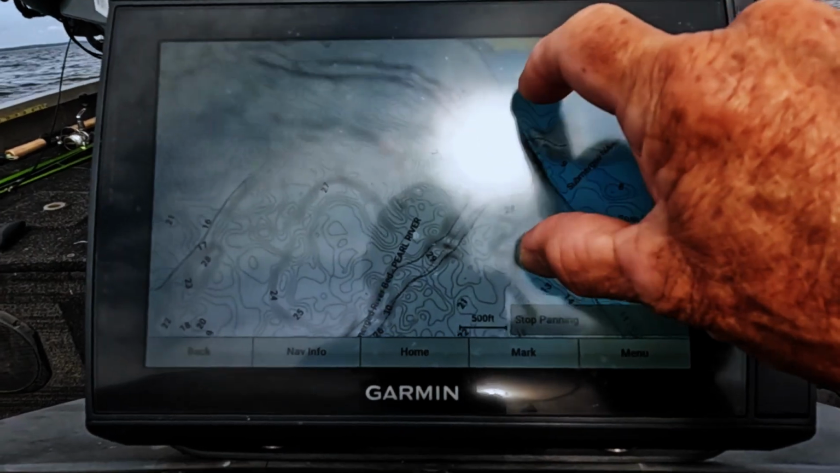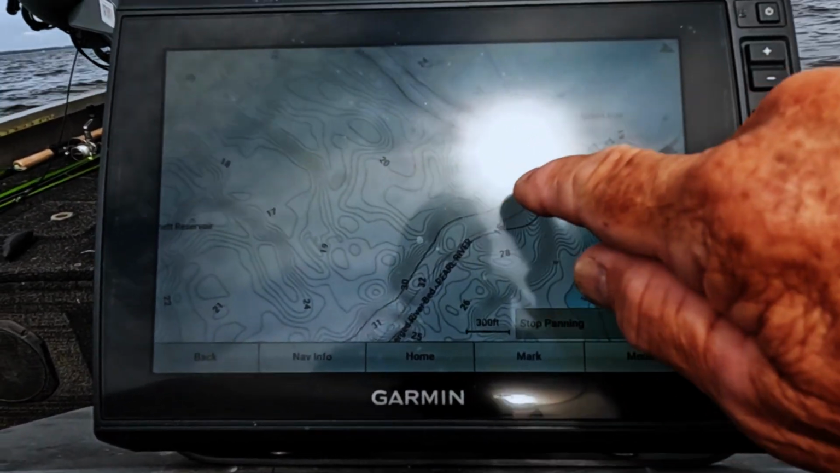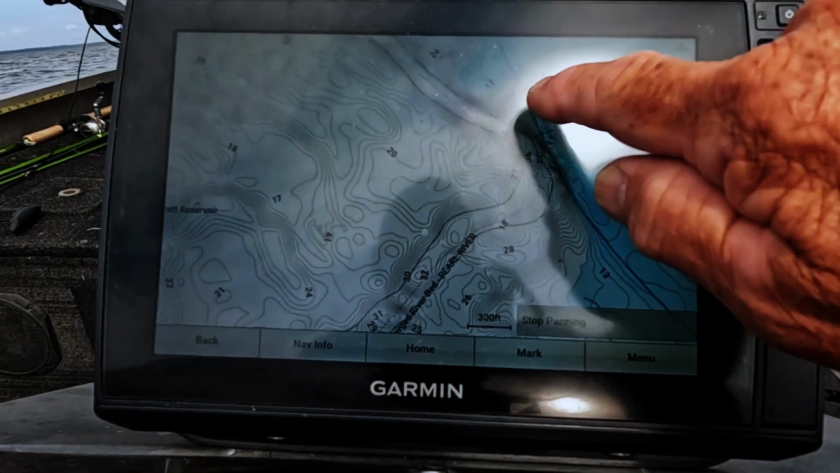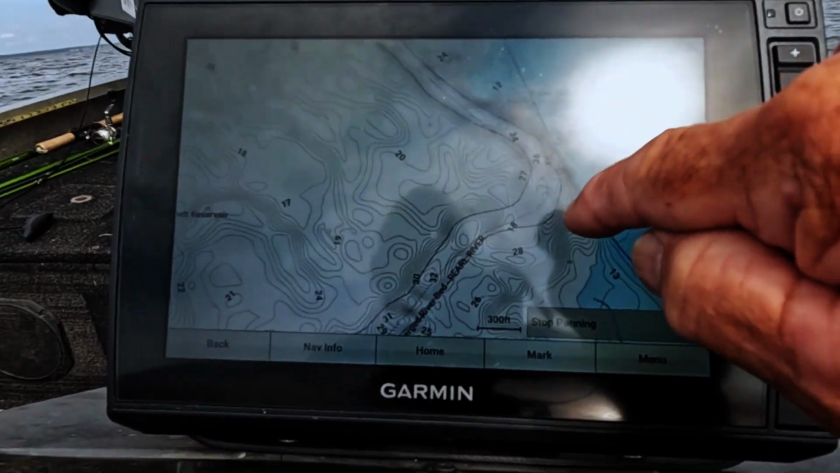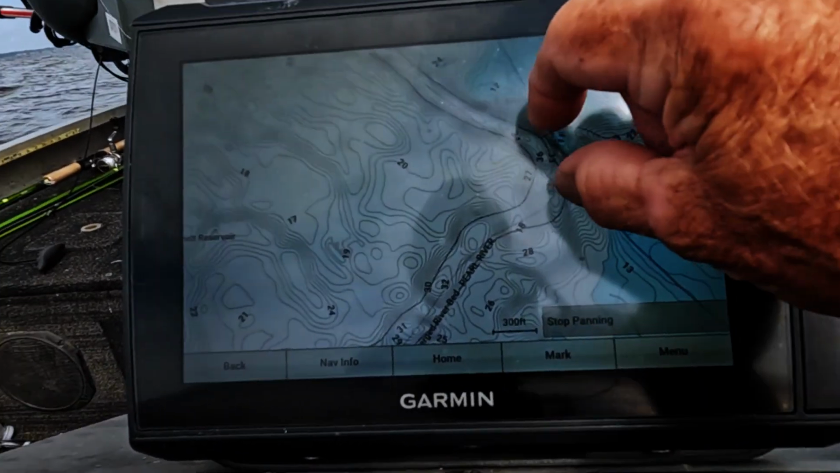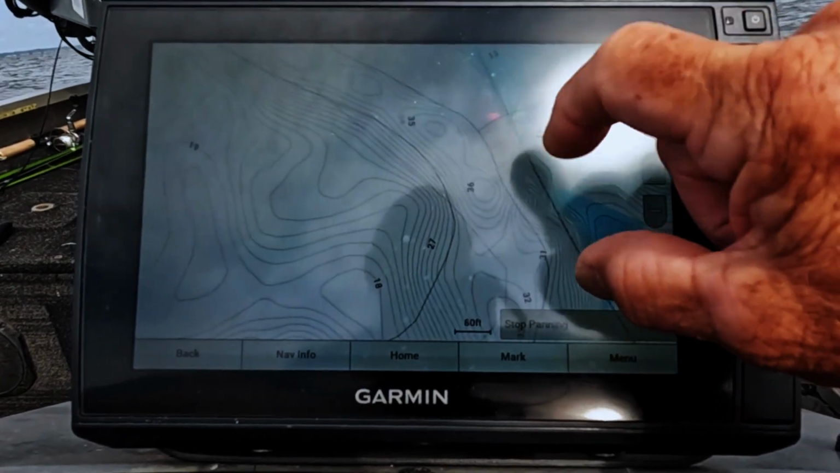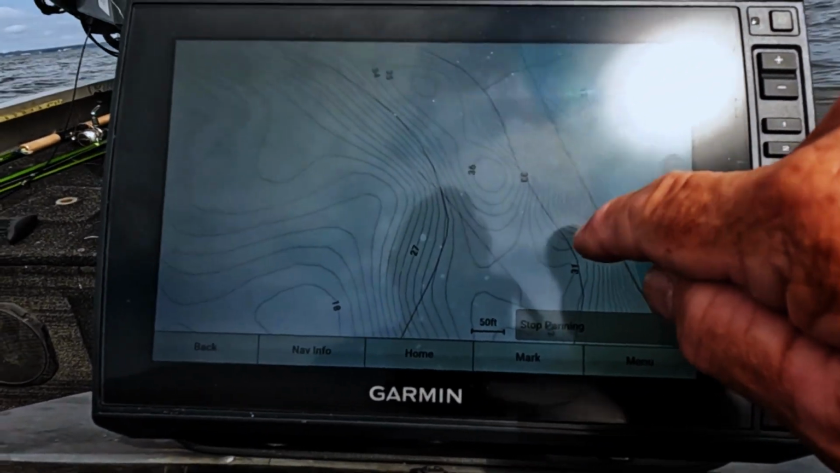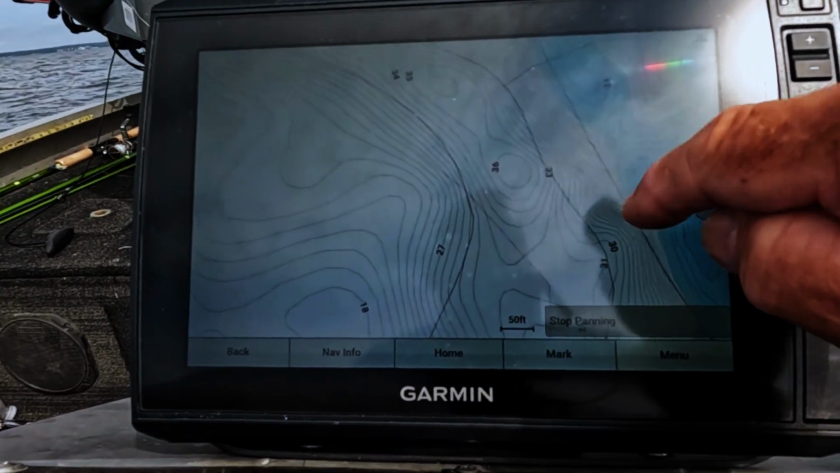This one over here really stands out. If you look, that river right there makes a real sharp bend. Look right here, there's a road bed going right up to the edge of that river. And look how tight the contour lines are. What that means is there's a real steep drop off.